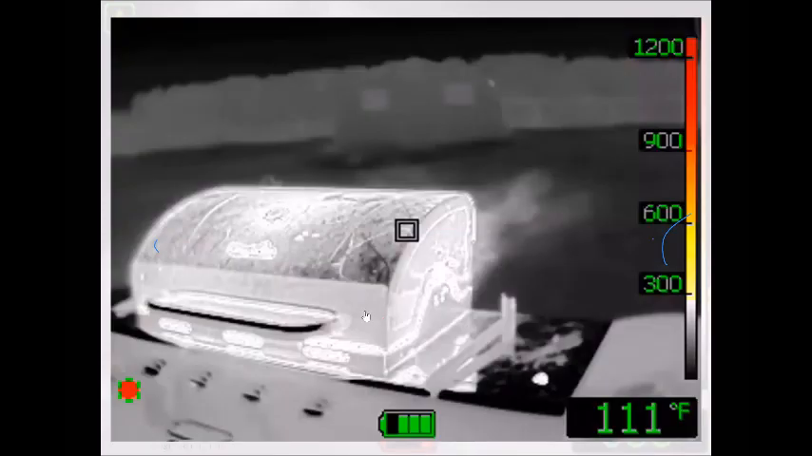So an easy example you can do, maybe your fire chief may not appreciate this. I did this one at home. My wife didn't appreciate this one, that's for sure. We were out back grilling, and I had some demo cameras with me, and I was like, man, I'm going to try this. So this is my grill. We're grilling out, stainless steel appliance. Is this truly 111 degrees right now?